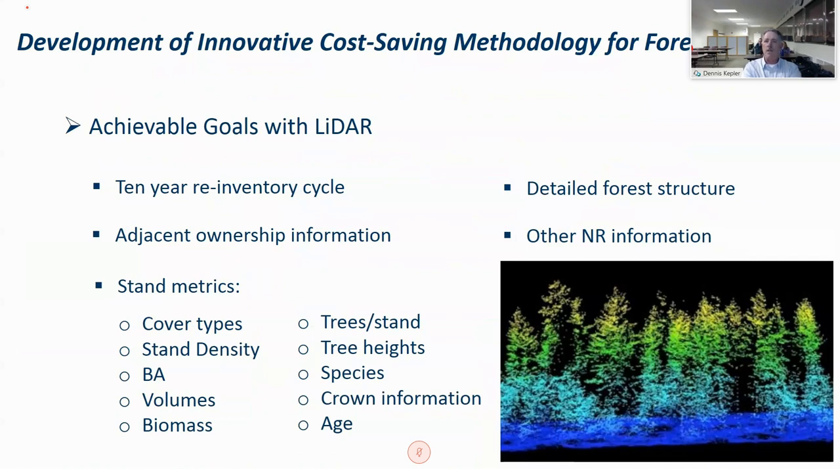So you can see the metrics that we're looking at. We want to be able to bring our inventory cycle down from 20 years to something like 10 or better. We want to have some information about adjacent ownerships in relation to the DNR. And we want to be able to pull out these metrics, if we can, using LiDAR, and create a detailed forest structure along with providing other information, habitat modeling and the like, for other agencies.